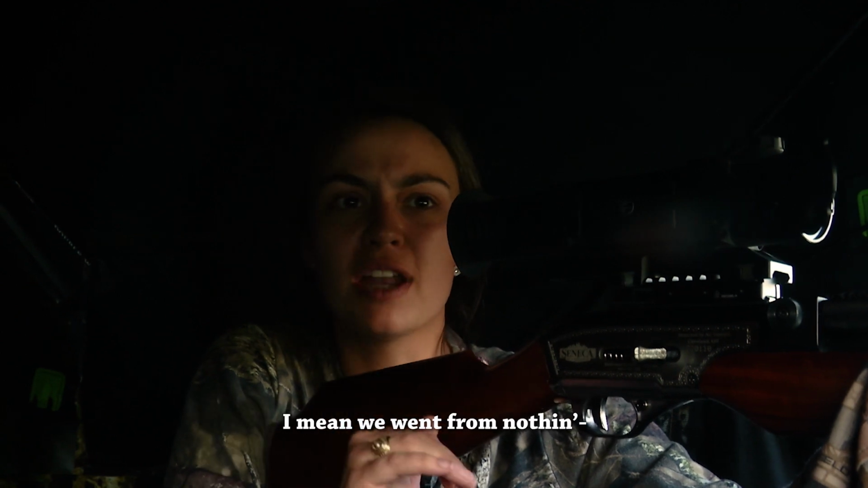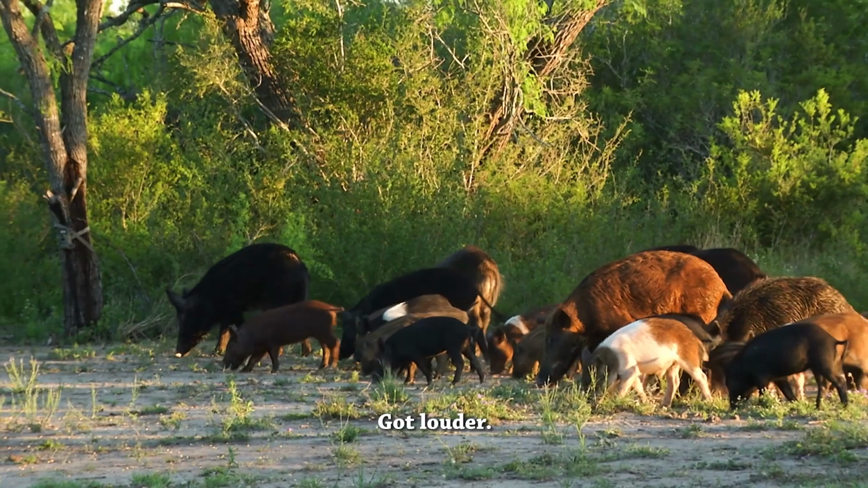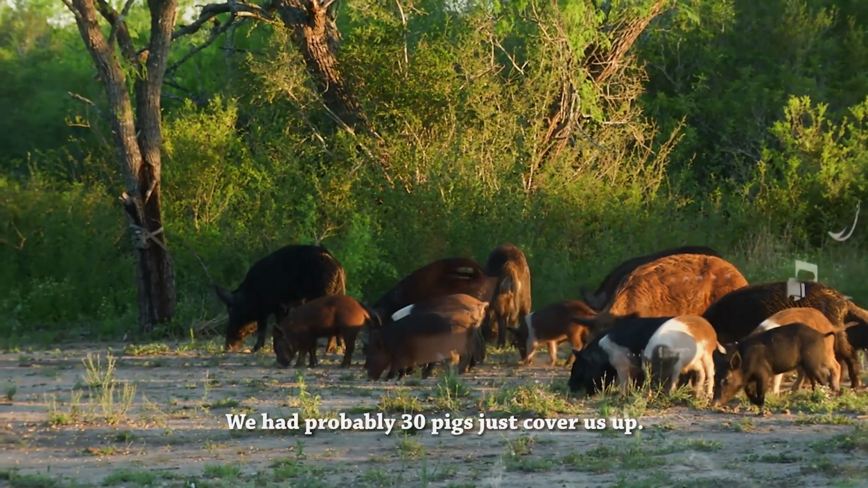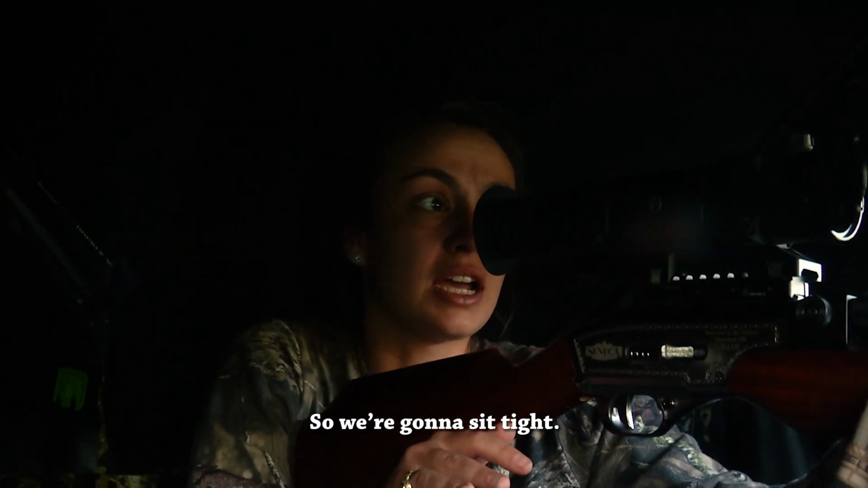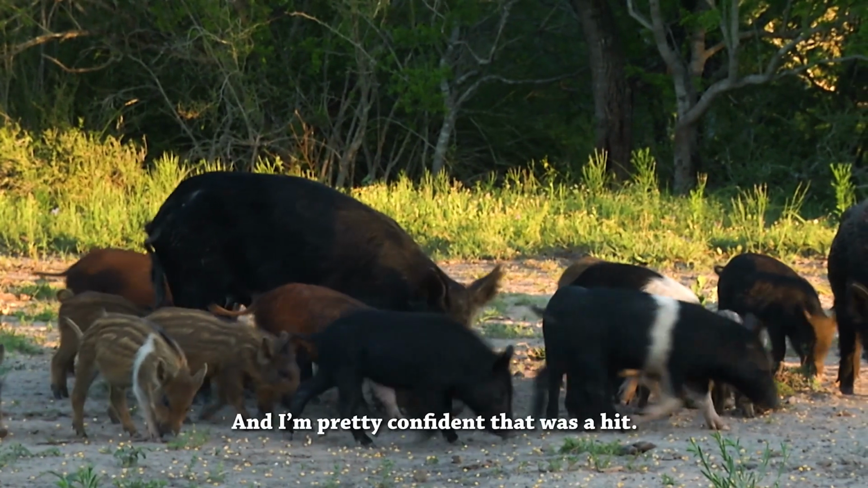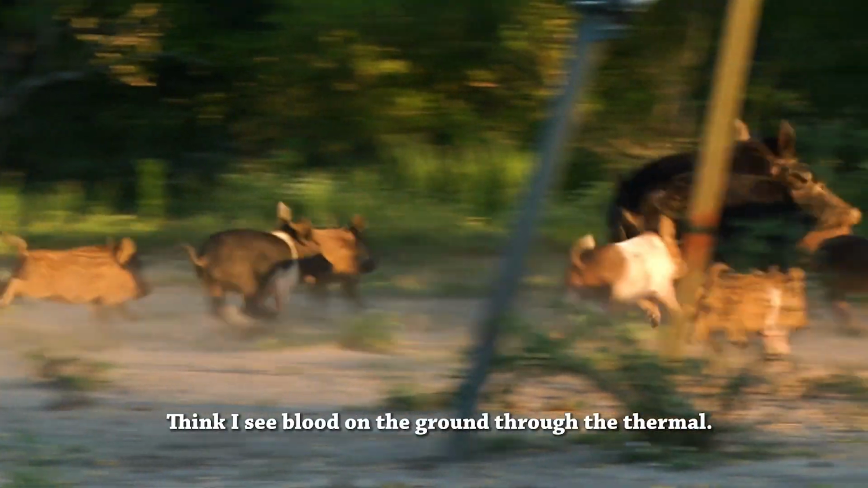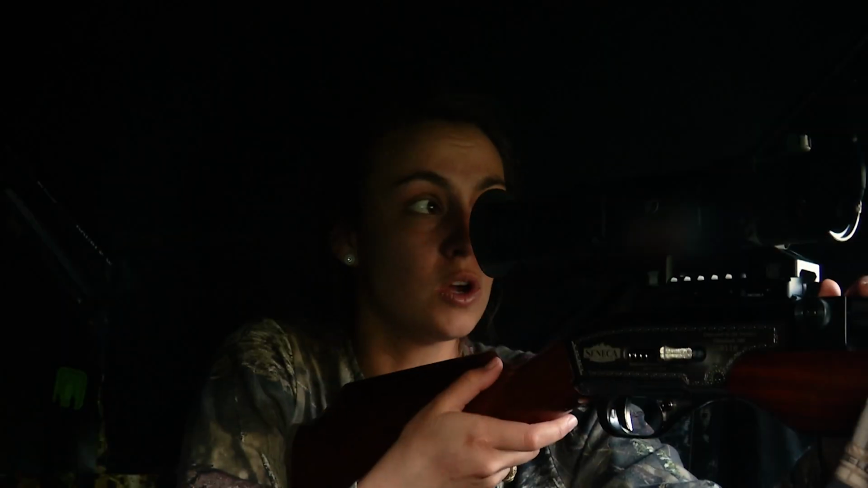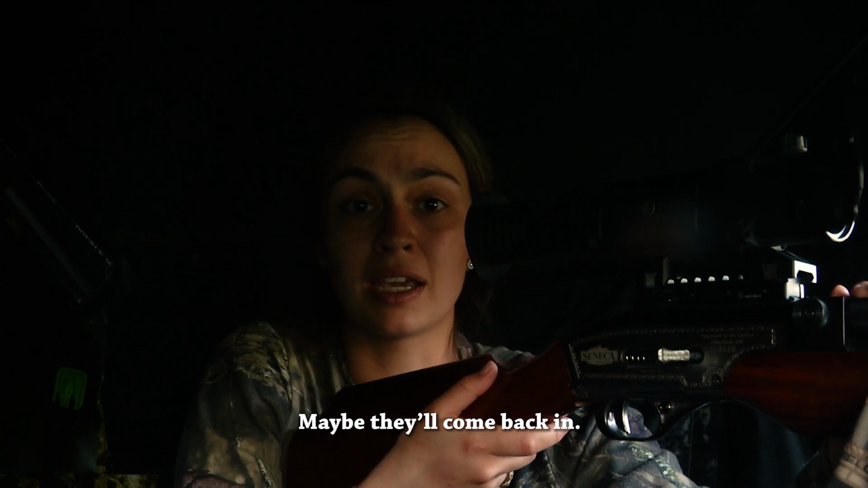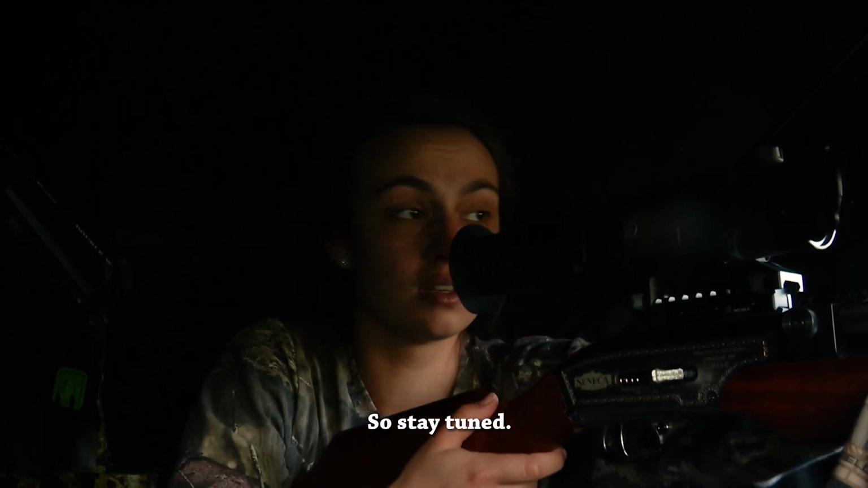I mean, we went from nothing and I heard something coming in. I thought maybe it was a turkey. Got louder. We had probably 30 pigs just cover us up. So we're gonna sit tight. This is actually the first time I've ever shot this double shot at an animal, and I'm pretty confident that was a hit. I think I see blood on the ground through the thermal and I heard a crash, so we're gonna sit tight. Maybe they'll come back in and we'll get a second one. So stay tuned.